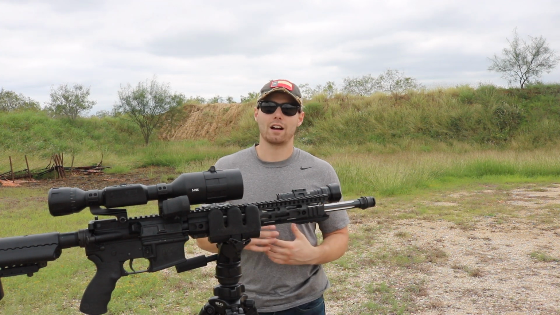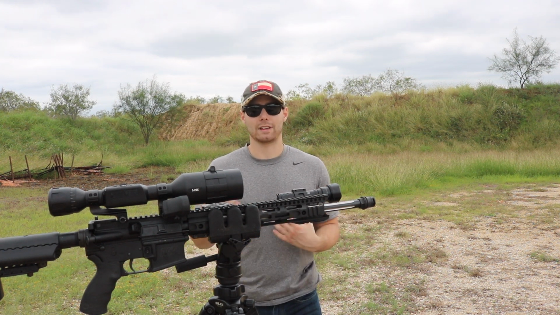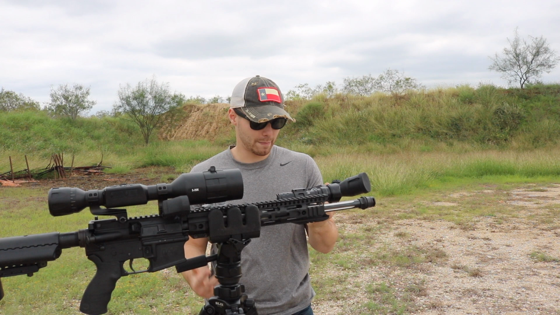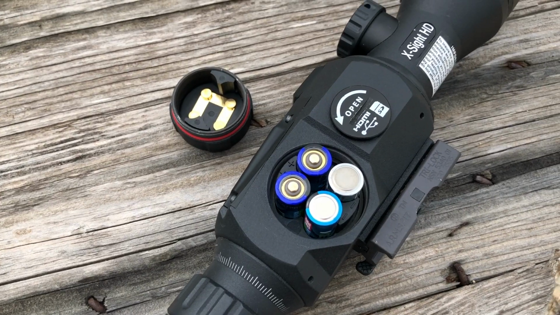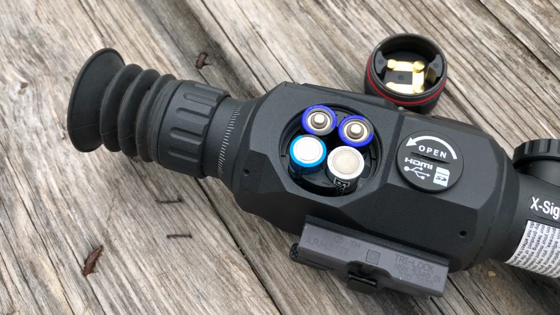When you have an electronic optic, I feel like that is critical. That's night and day if it's something that's going to die fast or last a long time. With the ATN X Sight II HD, which is now I think about 3 or 4 years old, it's been out there for a while. The batteries, first of all, they're removable. You remove this little cap and it unscrews and you can pop them out. It takes AA size batteries. So I have rechargeable Kentley batteries.